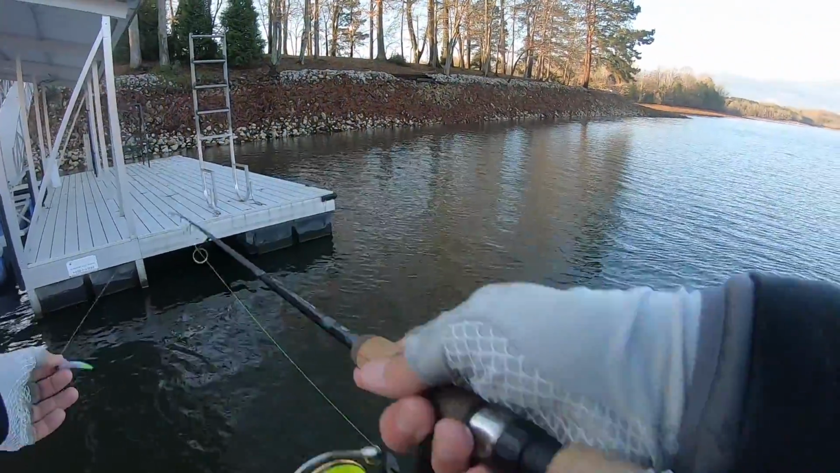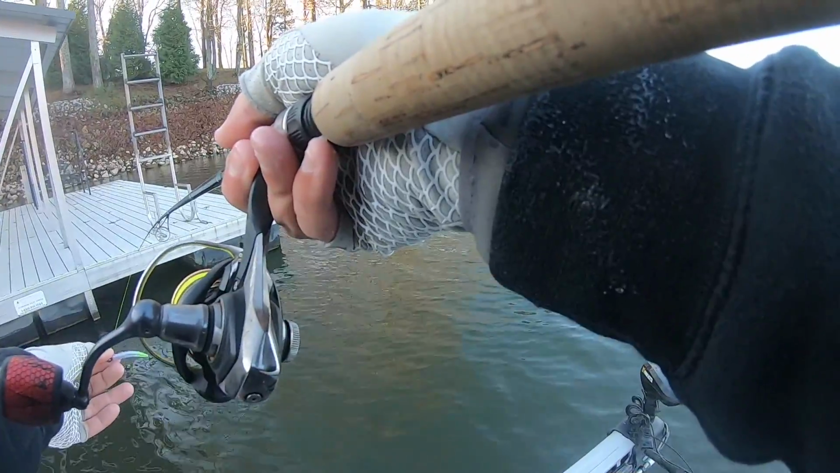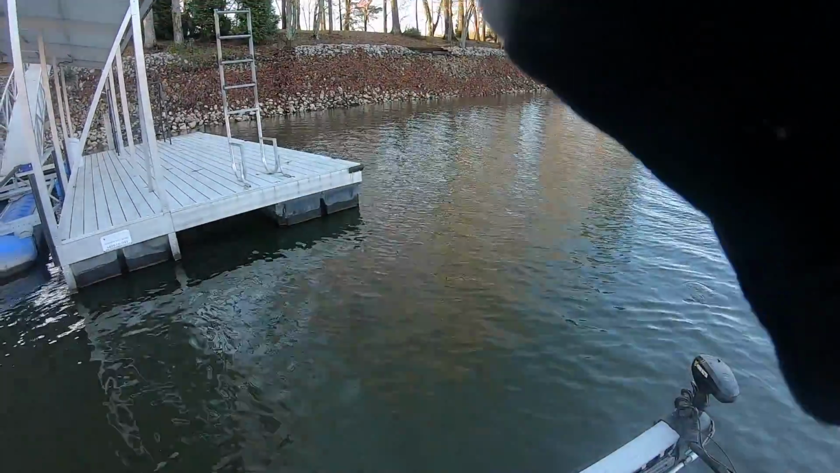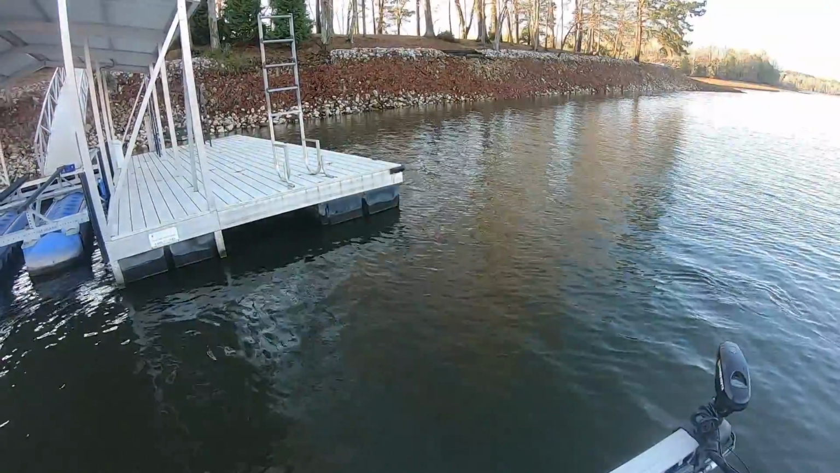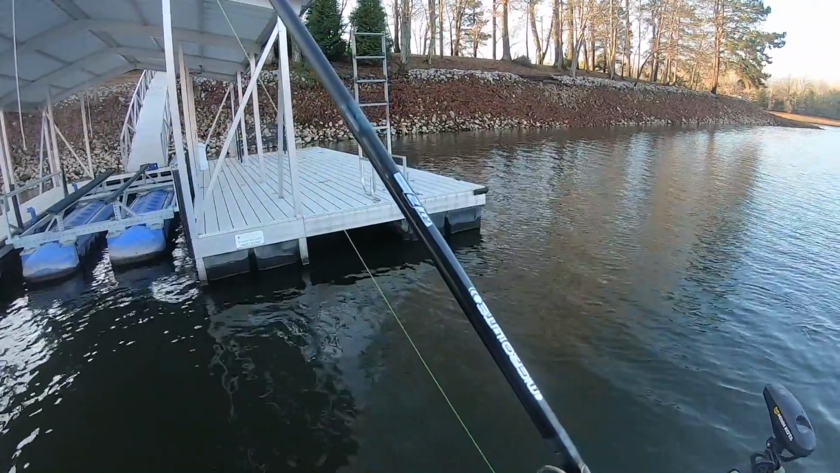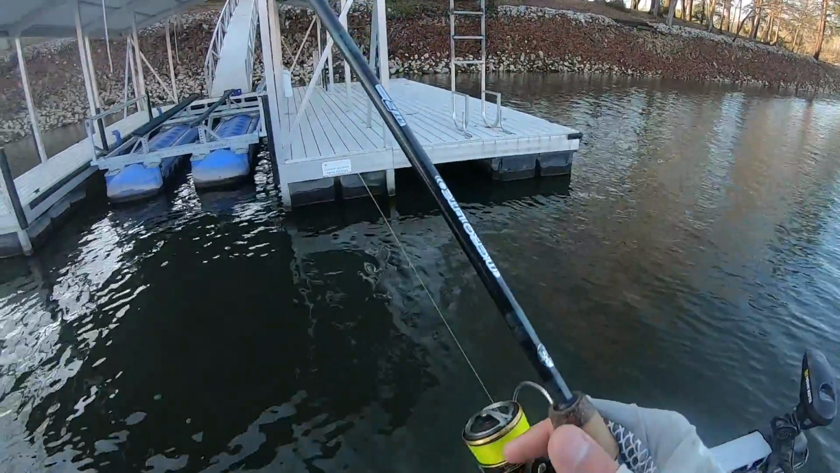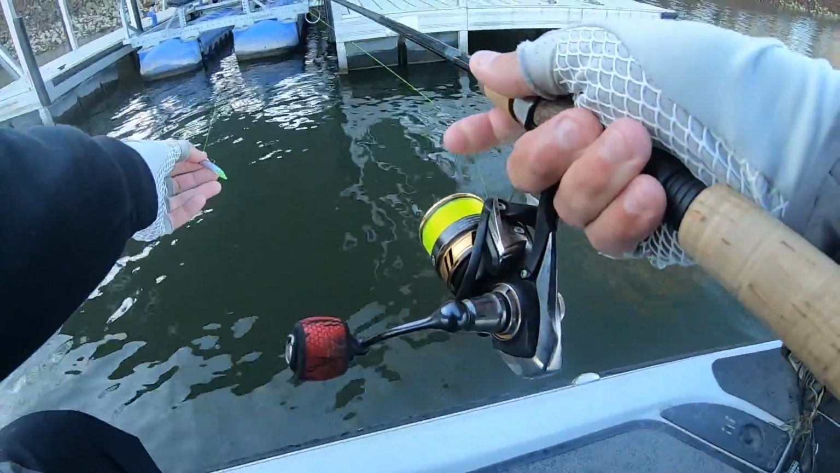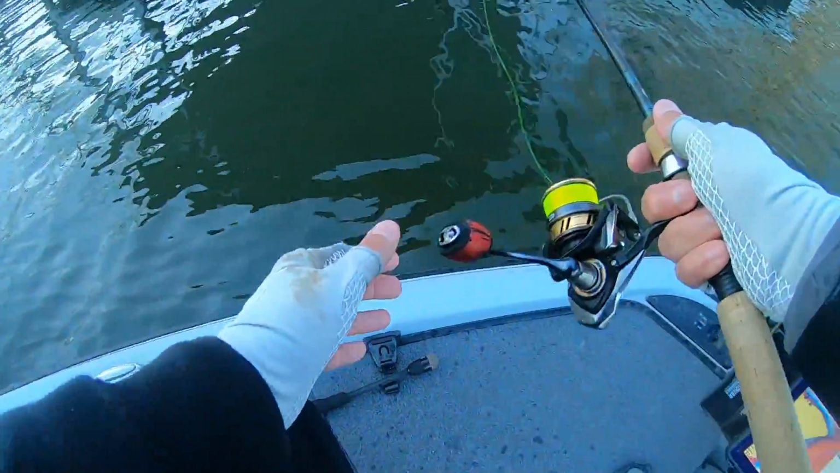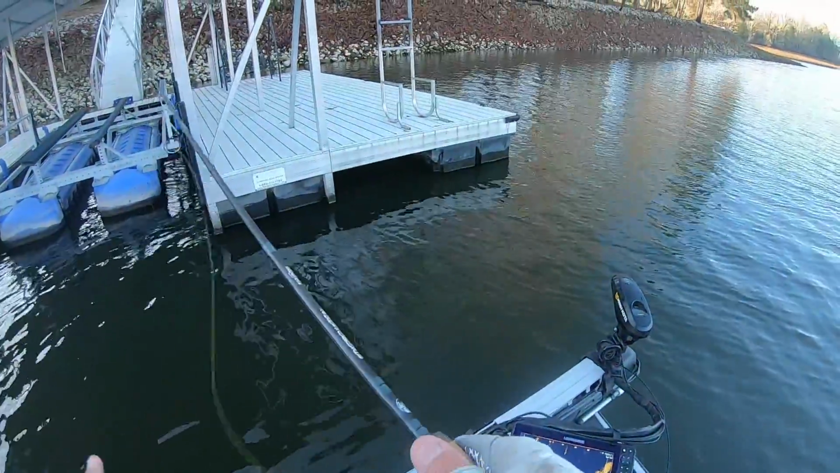I caught 4 or 5 out from under those floats right there, out of that slot, and that school slid over to the left a little bit. So I made a shot in between that lift pontoon and that dock, just like that. And that's where that crappie came from.